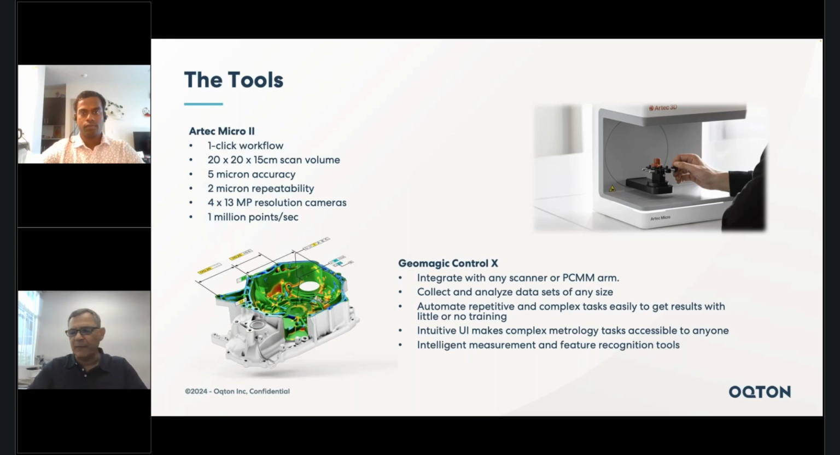A couple of basic features about the Artec Micro. It is a structured light scanner. It has white LED bulbs for projecting the grid onto the part. It actually has 4 13 megapixel cameras, accuracy plus or minus 5 microns with repeatability accuracy of 2 microns. Collects 1 million points per second. Is basically mostly fully automated for 3D scanning.